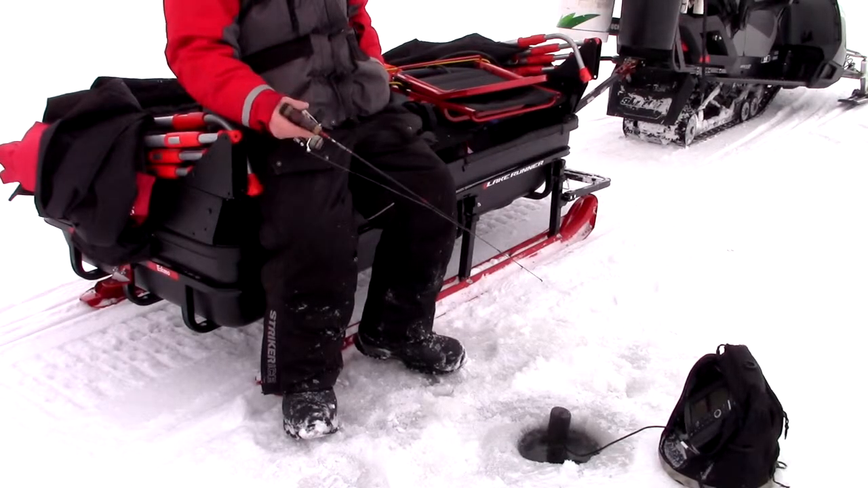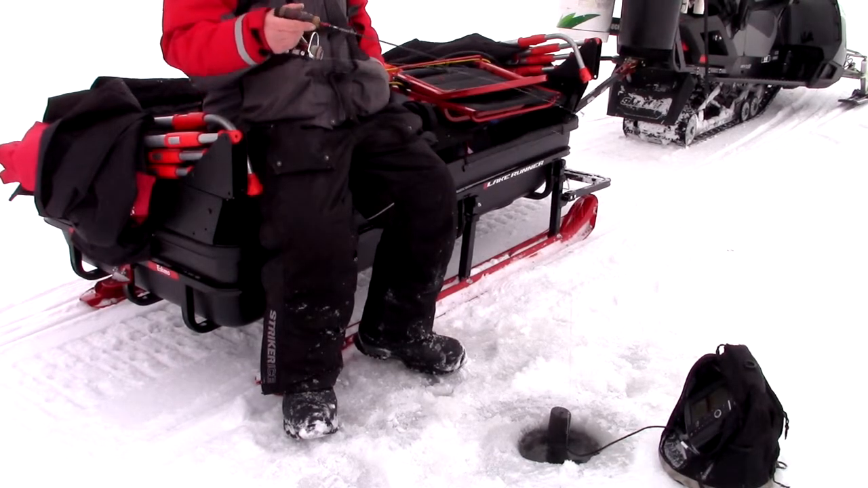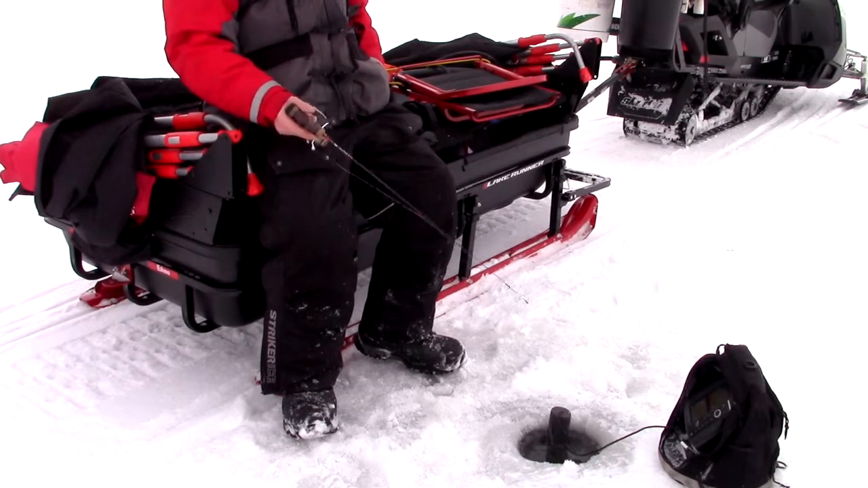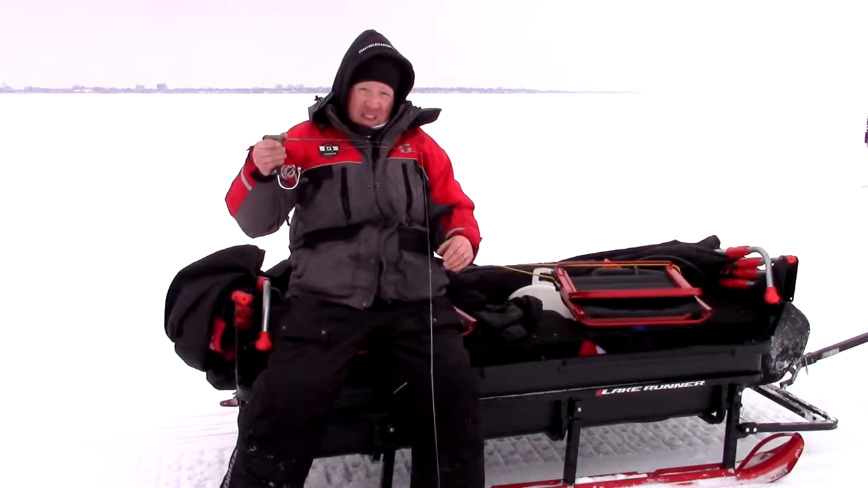Now, when a fish comes in, first thing is, it's seen what that bait was doing. It looks like it's dead. I'm going to let it fall, and then immediately start jiggling a little bit and raising it up at the same time, nice and slow, but keep it at a steady pace.